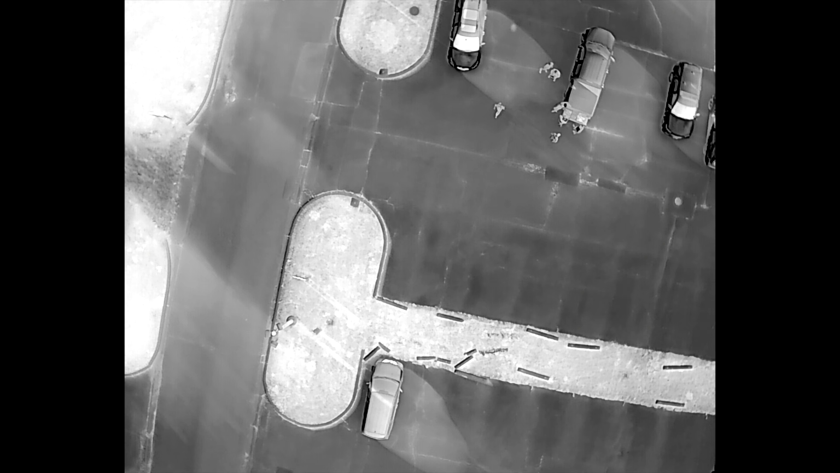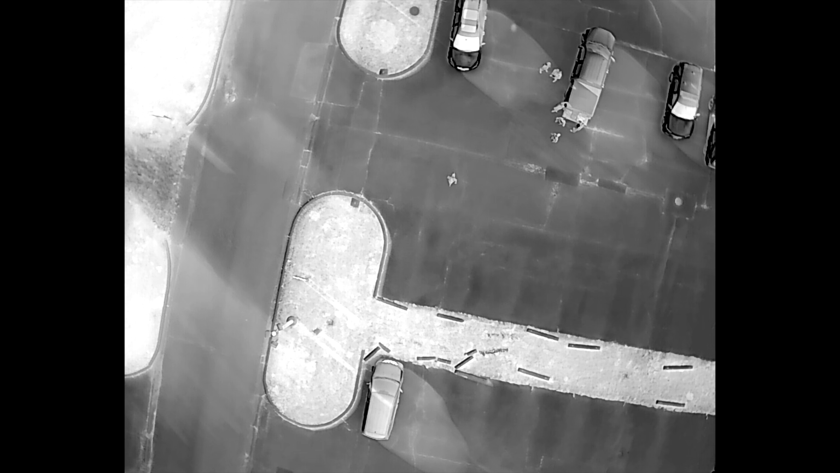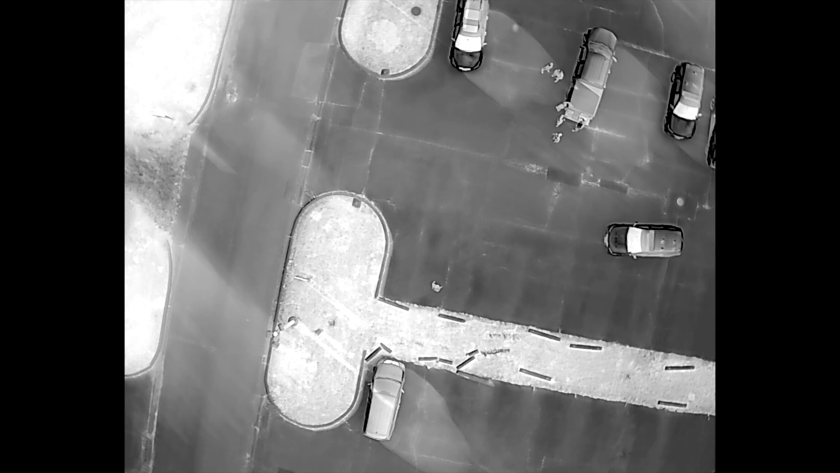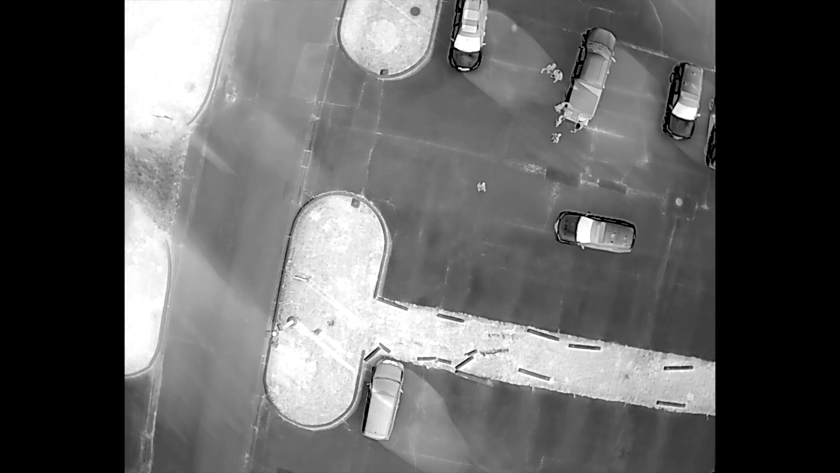You can see heat signatures in the middle of the night. If you are involved in a search and rescue operation, this can be invaluable to, say, finding a missing person, a missing older person who has gone wandering off, a child who may be lost. Using a thermal drone is going to be a huge plus for you, and both of these drones have that.